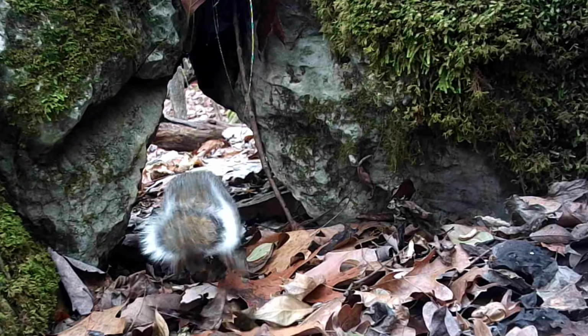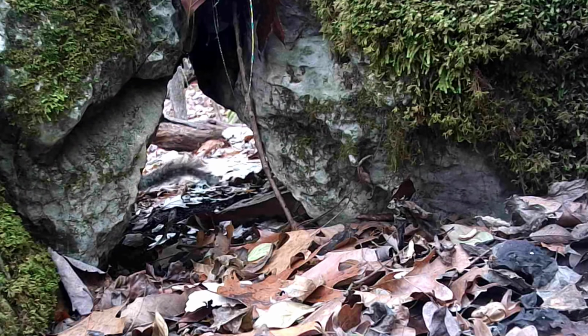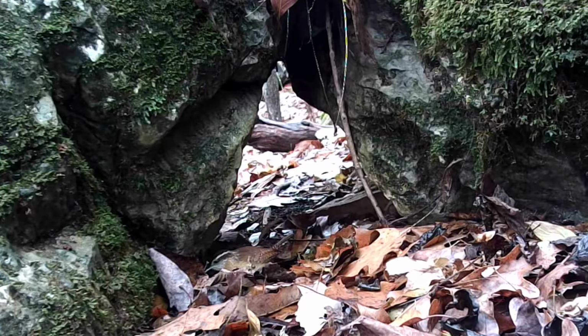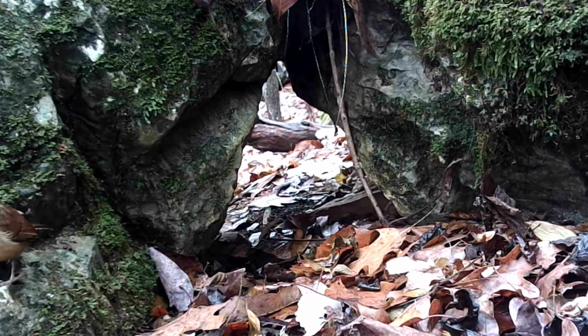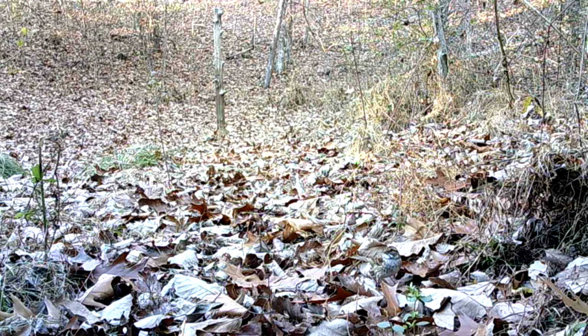And behind the rock, there's a little old squirrel right in the camera. Ricky saying hi. And a little wren, doing his thing. And down at the pond, on either camera, this is all I got. Just the little birds working. No action during the day, and surely no turkeys this week.